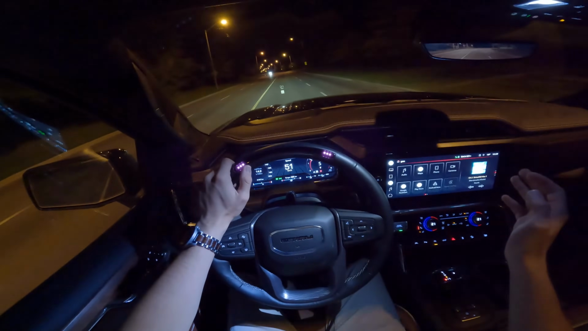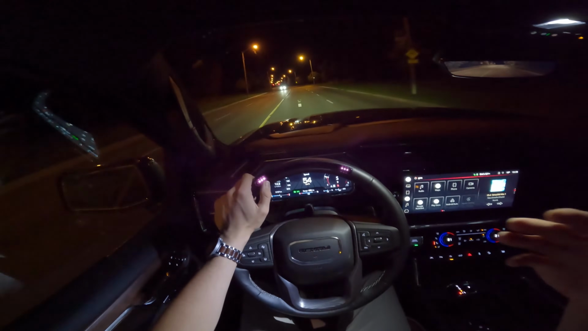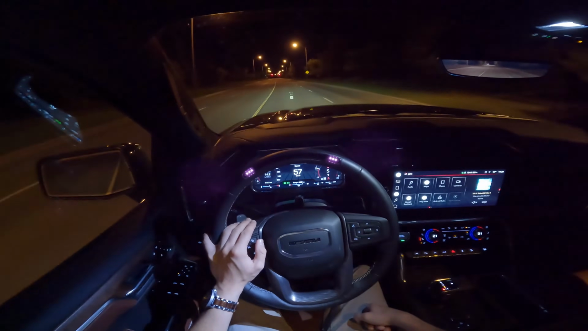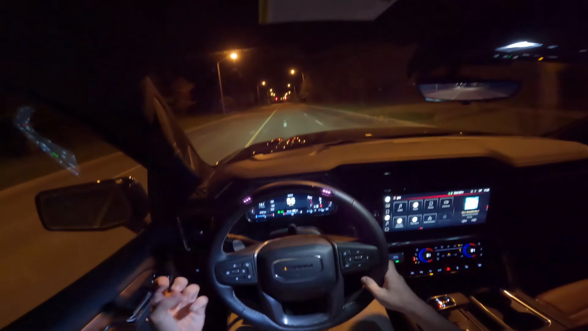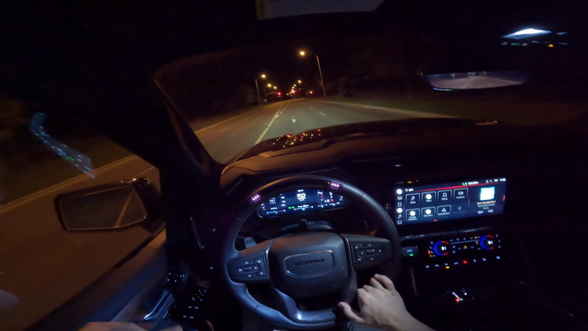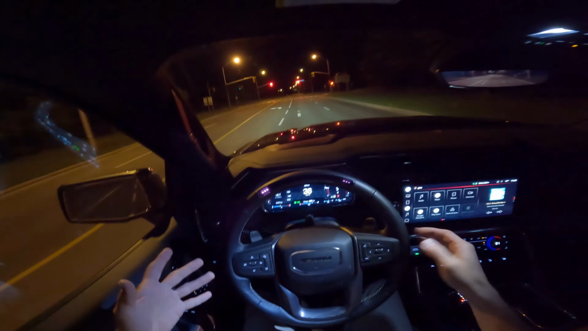In the meantime, we have two more POV test drives. This one, of course, is the one at night. Then we have one on the highway where we test Super Cruise and see how well it works in traffic situations on the highway, automatic lane changes, all the good stuff of autonomous driving. And then we also have one in the city where we test how well the Sierra Denali Ultimate drives in slow speed, stop and go situations.